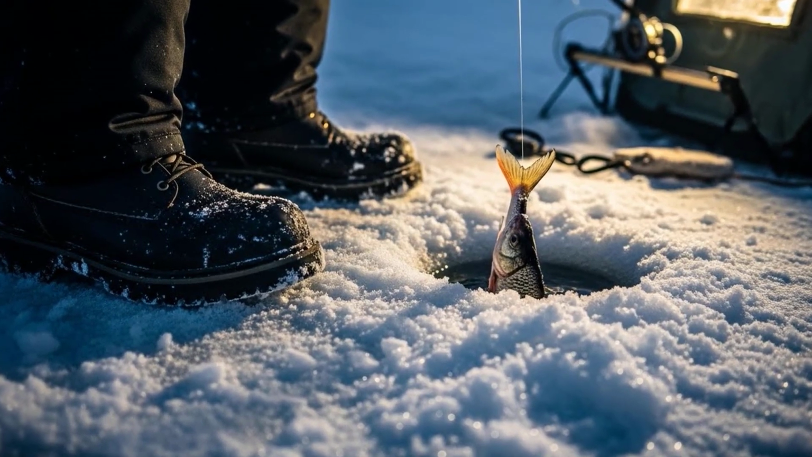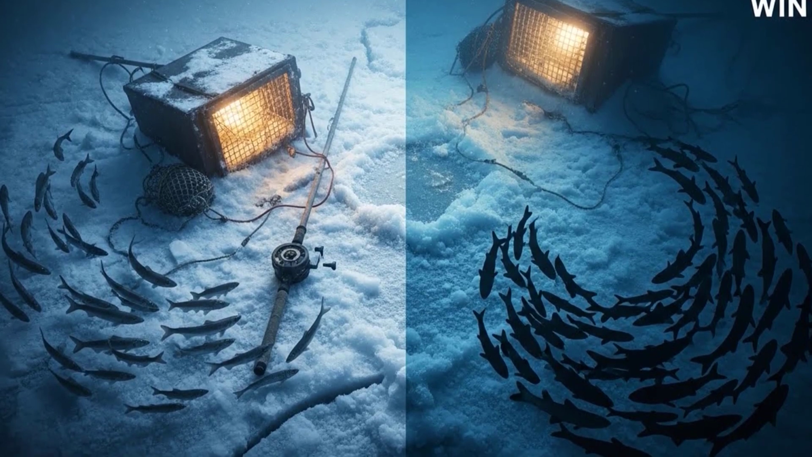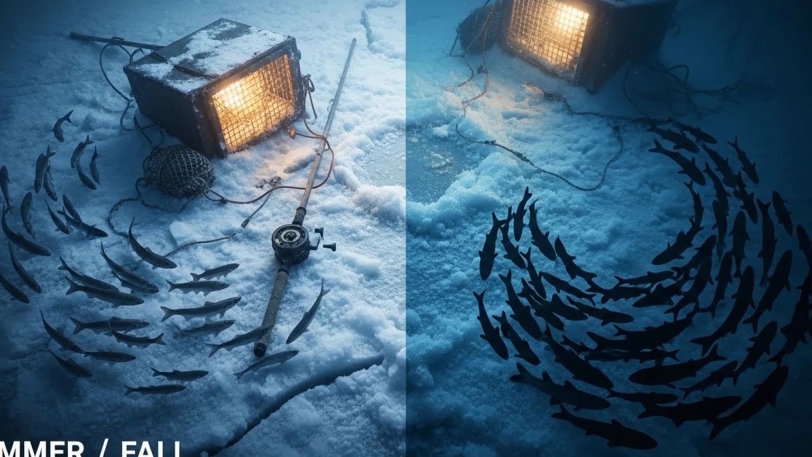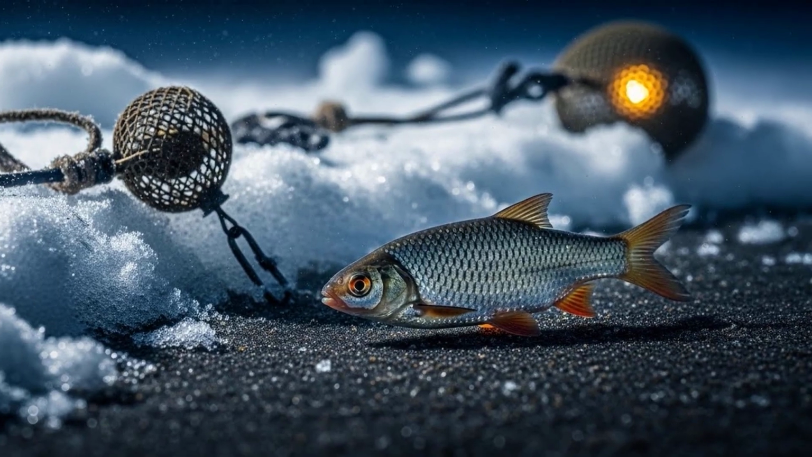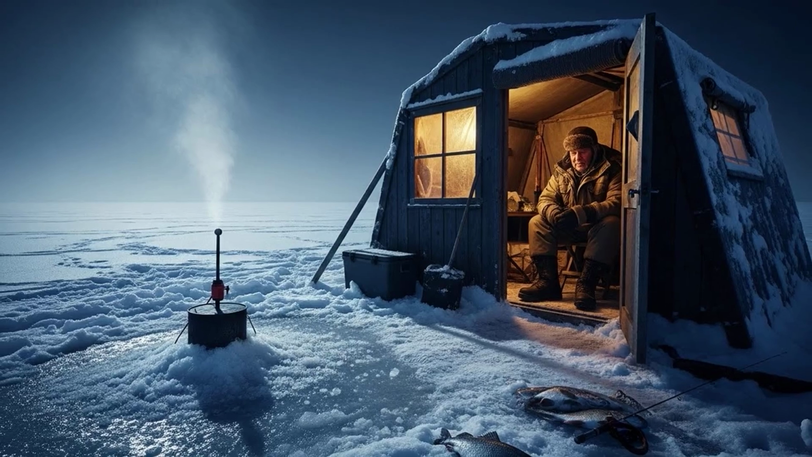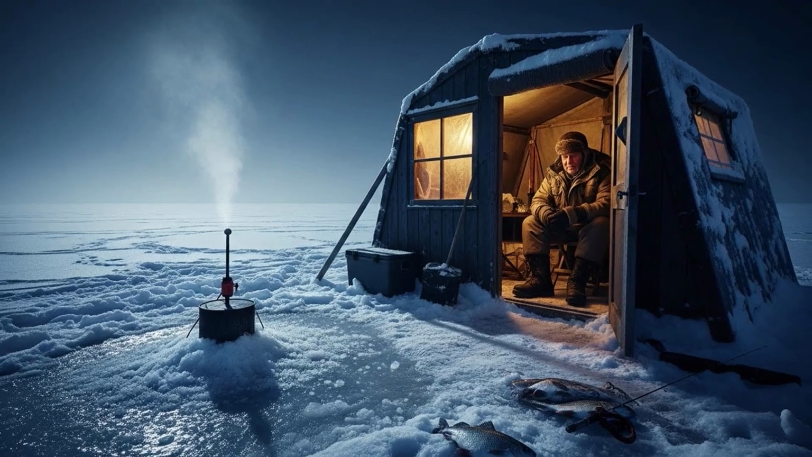Let's find out. For as long as any of us have been fishing, we've heard the same thing. When winter hits, fish go deep. They get lethargic. They hug the bottom where the water is warmest. It's simple. It makes a certain kind of sense, and it's what the old-timers have always told us. So we follow the advice.